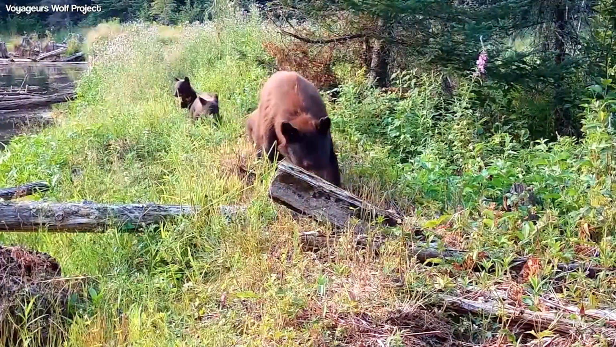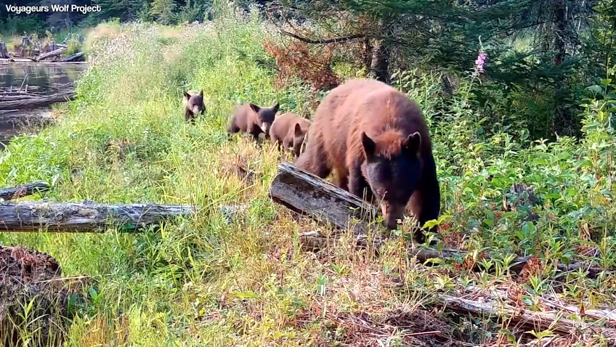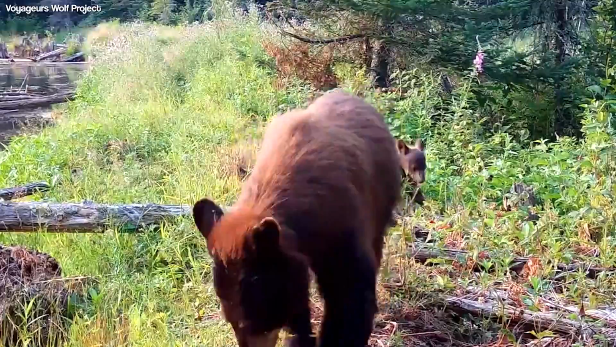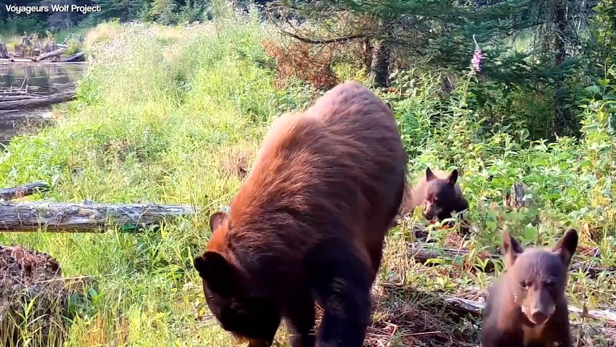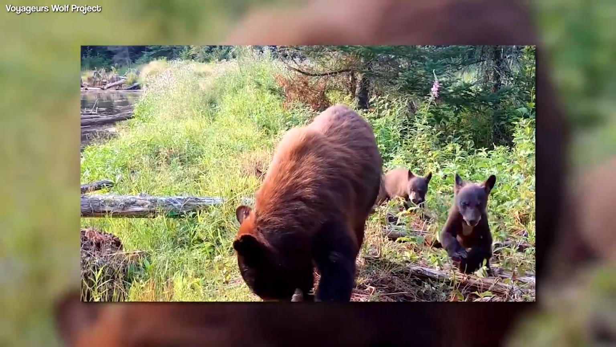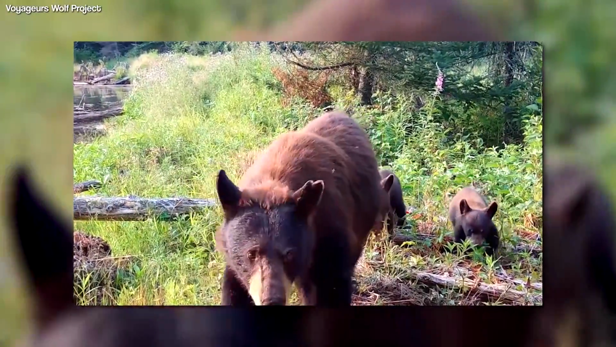Something around the mother bear's neck may be noticed by viewers. The project team has no idea what it is. Our best guess is that it's some kind of cable or wire. From what we could tell, it doesn't look like a collar or anything similar. The bear and her cubs are roaming a pretty big area in a pretty wild spot, so catching this bear would not be an easy task.